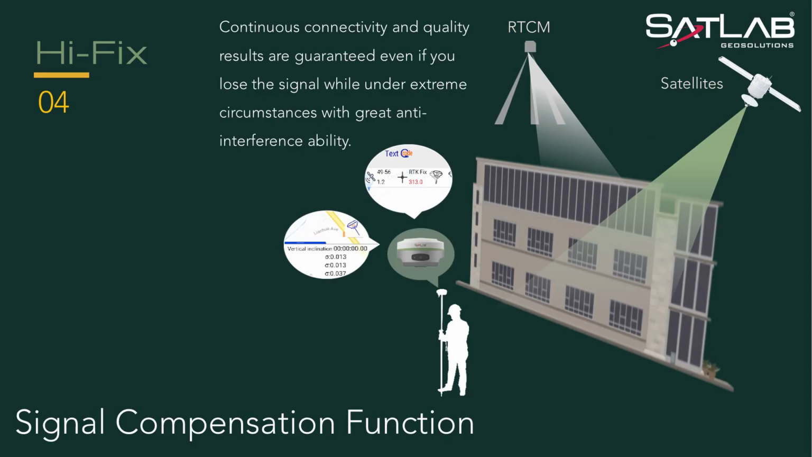For land survey scenarios, it is inevitable that the RTK correction source will become unstable or even at times disconnected. With the signal compensation function, Eyr can ensure the GNSS receiver still maintains the output of high precision RTK positioning results even when the correction is lost.